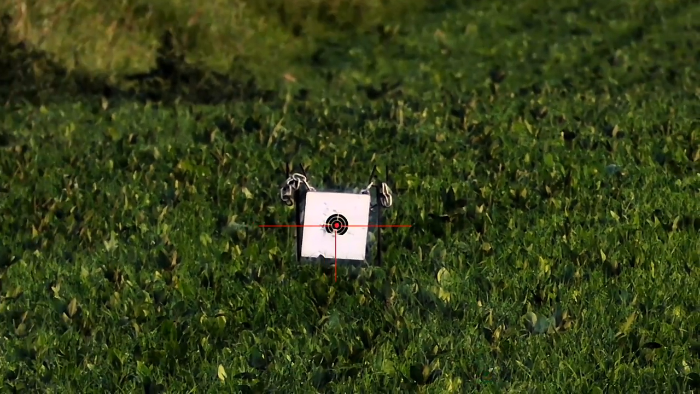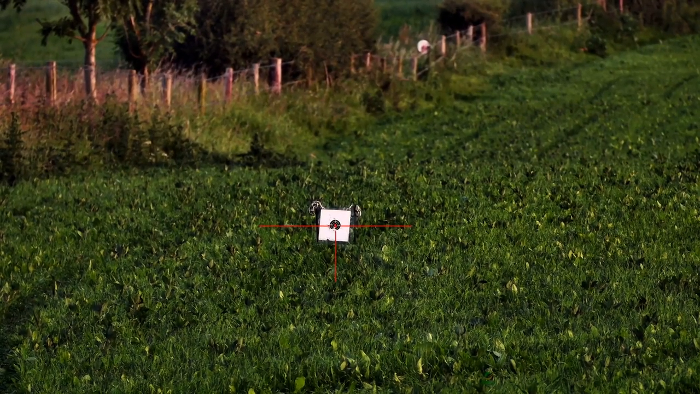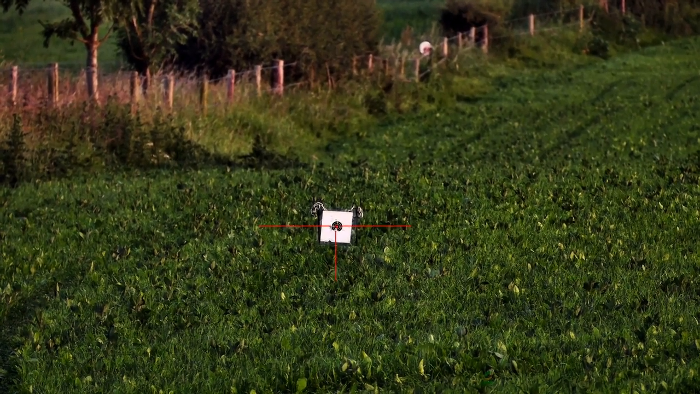Okay, that target is 50 yards away, and this is the OneLeaf Commander Nv400 in day mode, and as you can see, that target is nice and crystal clear.